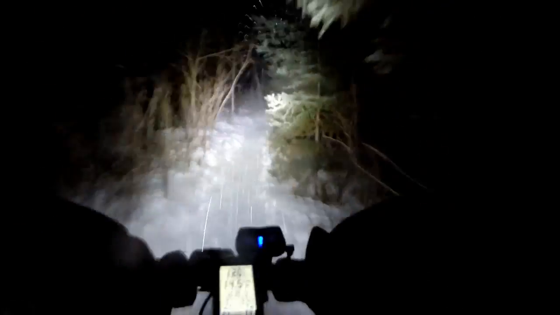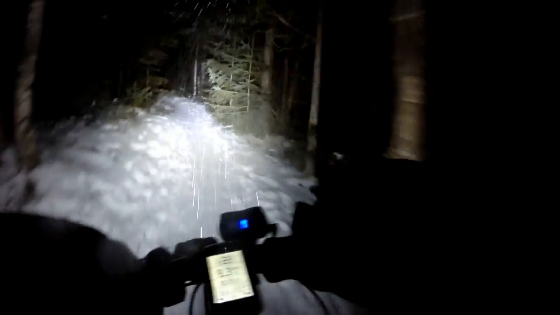So this is pretty sweet riding right now. So I think there's a log across the trail here shortly. It's at a bad angle too. Freaking hate crossing it. I used to be a pretty good cross-country racer, but I don't actually mountain bike that much anymore. So I've lost a lot of those skills. But they're all relearnable skills.